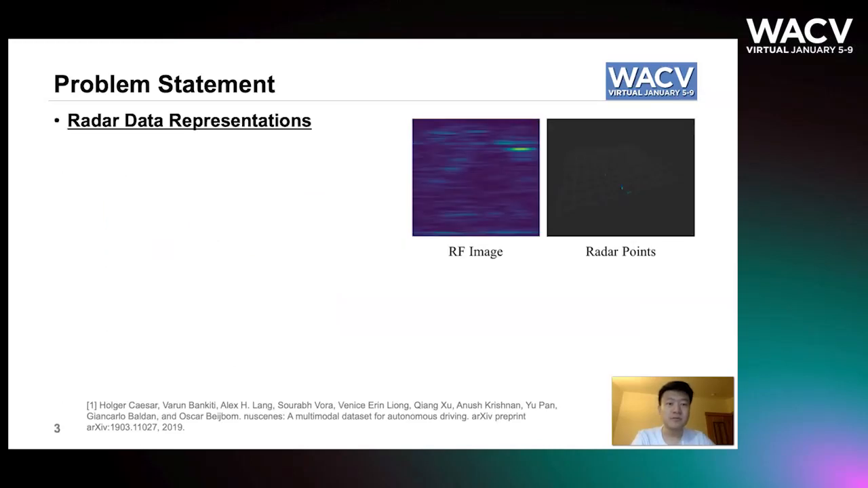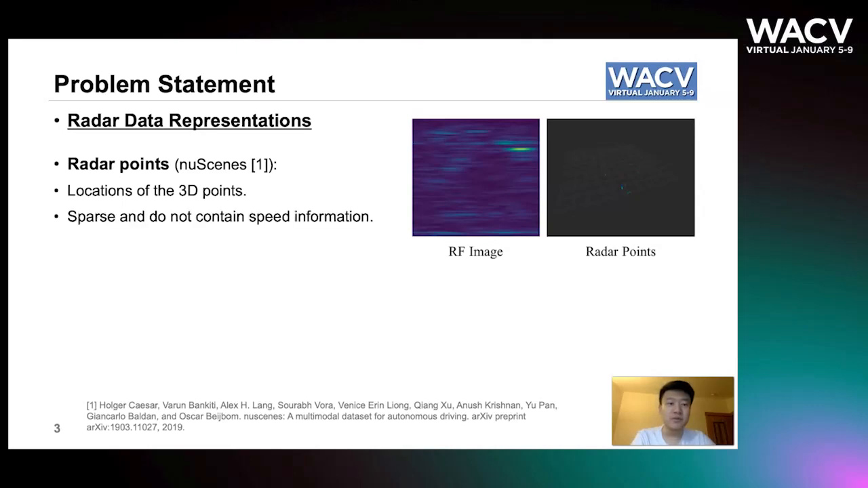Typically, there are two different kinds of radar data representations. Radar points, used in the nuScenes dataset, are an intuitive representation that shows the 3D locations of the reflected points. However, they are usually very sparse and do not contain speed information.